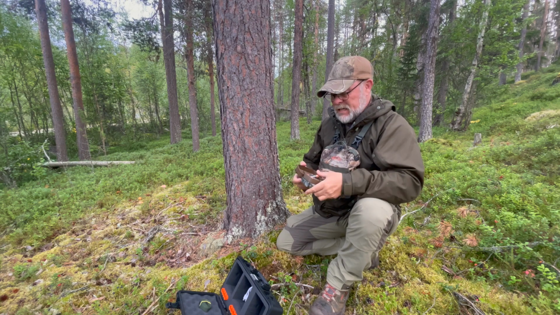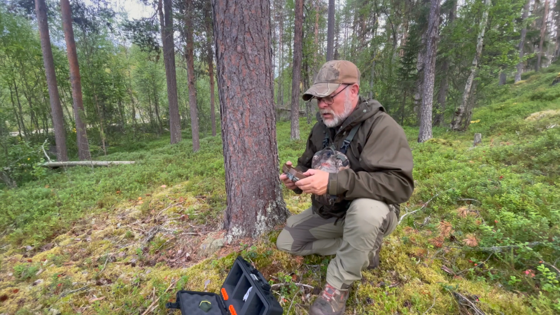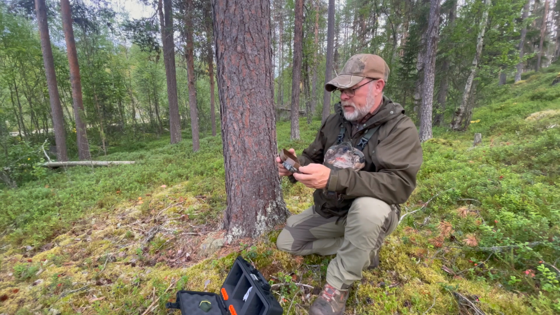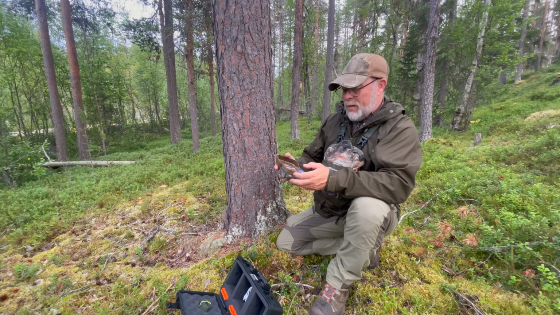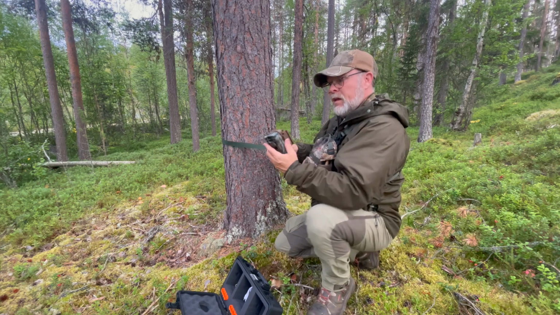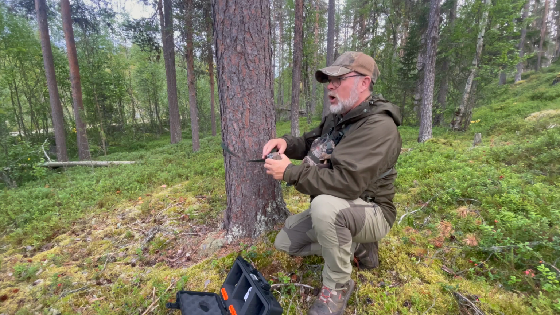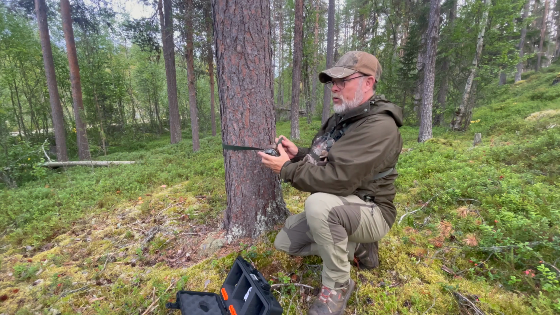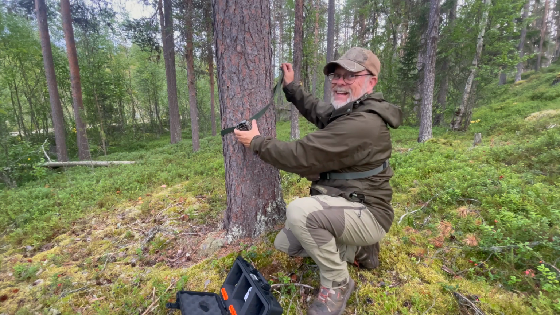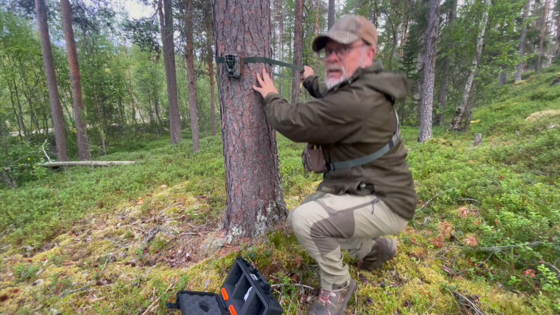This one is almost down by the water's edge, a lot further down than the first one. Again, 1080p, 4 hours and 16 minutes on this card. Battery health is still pretty good. And this is a big wide track here, a big wide path, so I'm really hoping it's the moose. And also notice that it comes from towards the lake. So I'm going to set it right up here.